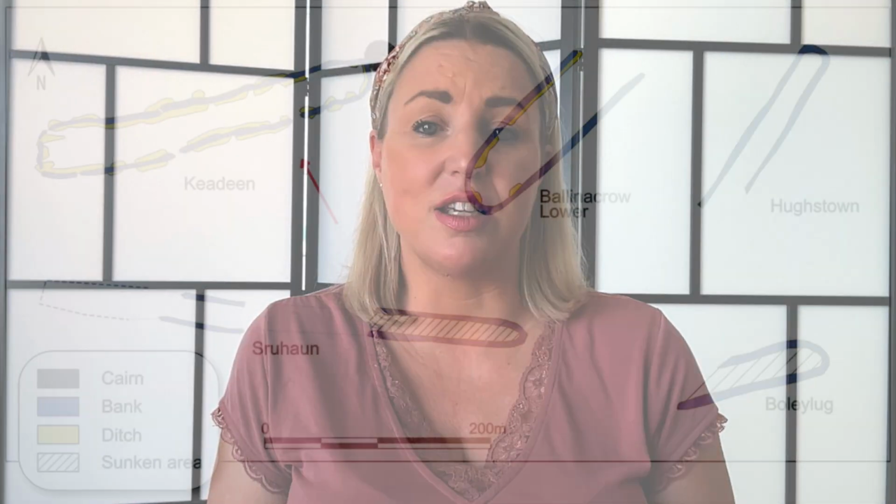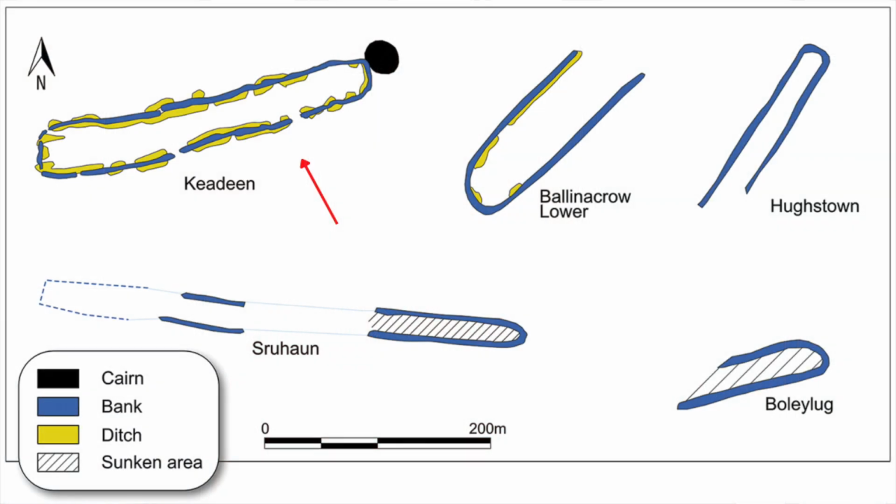There are 6 breaks within the bank, and 2 of these also have breaks in the corresponding areas of the ditch. On the summer solstice, if a person is centrally positioned within the Cursus, they see the sun rising behind Keedeen Mountain and flooding the monument with light.